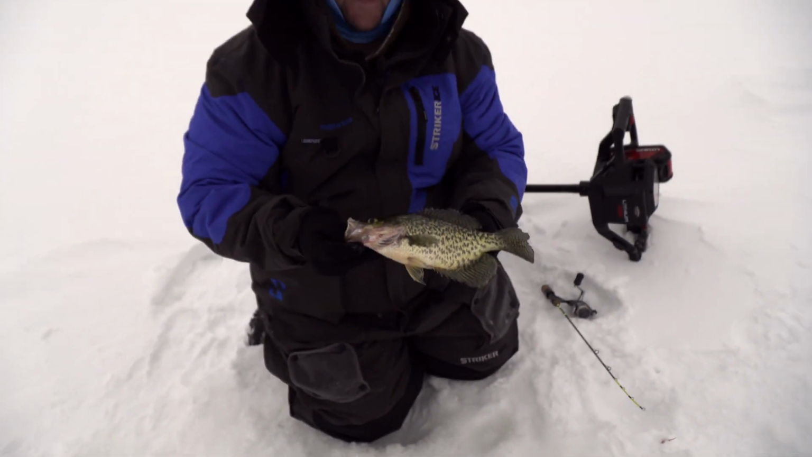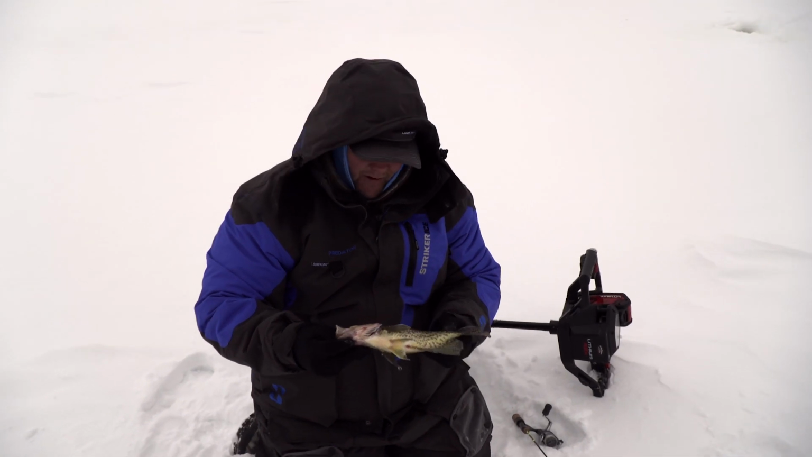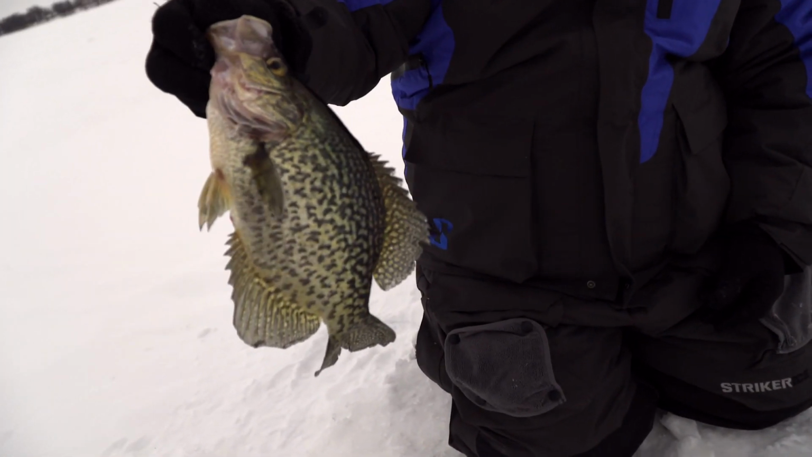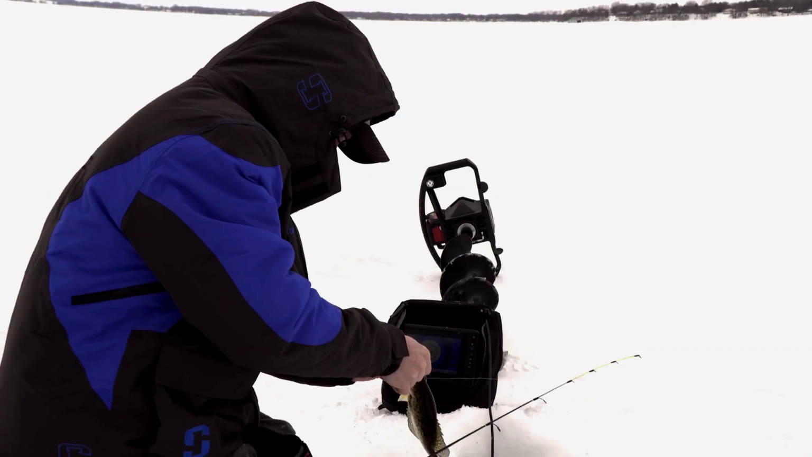But these bigger ones here, we're throwing them back, and I think that's the right thing to do. Put these bigger crappies back and let them make some more crappies. But that is definitely what we're out here for. Back down you go, buddy. We like to do catch and release, obviously.